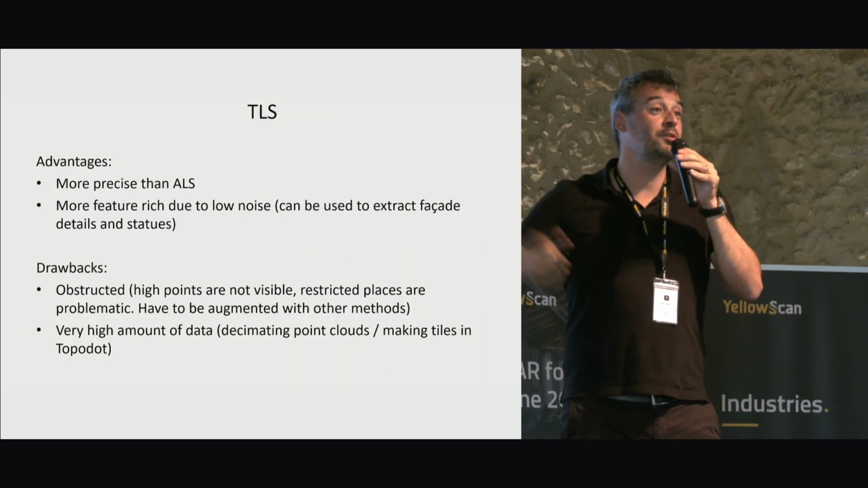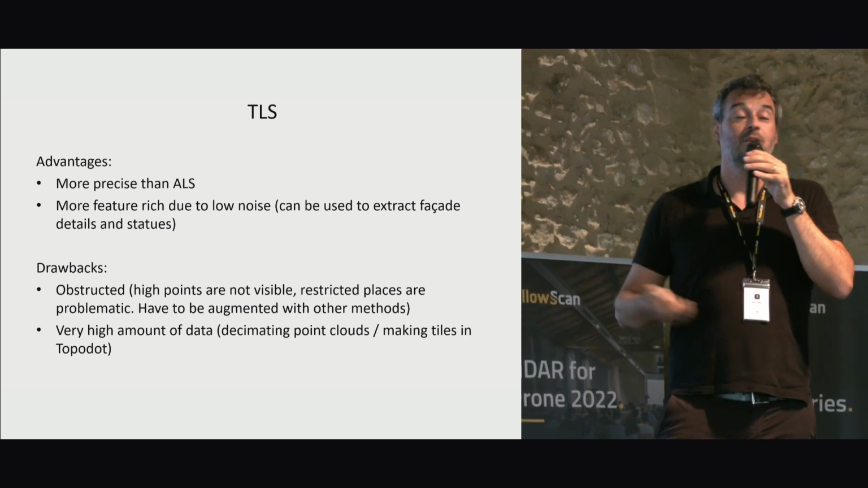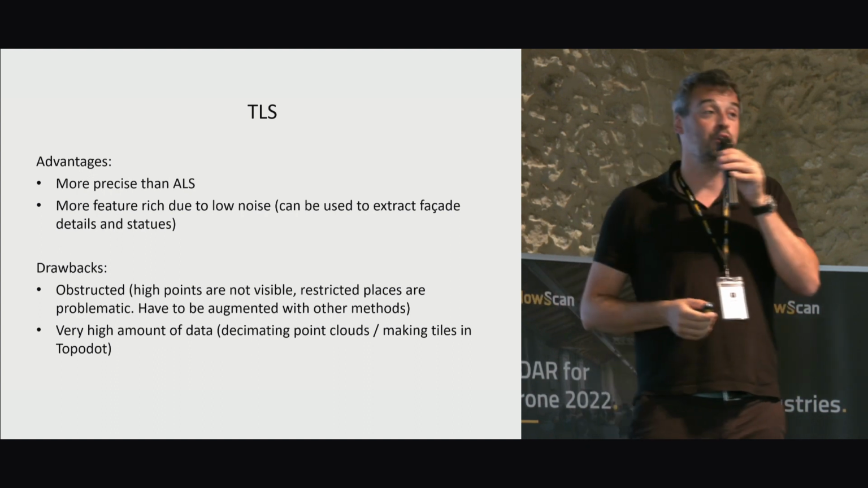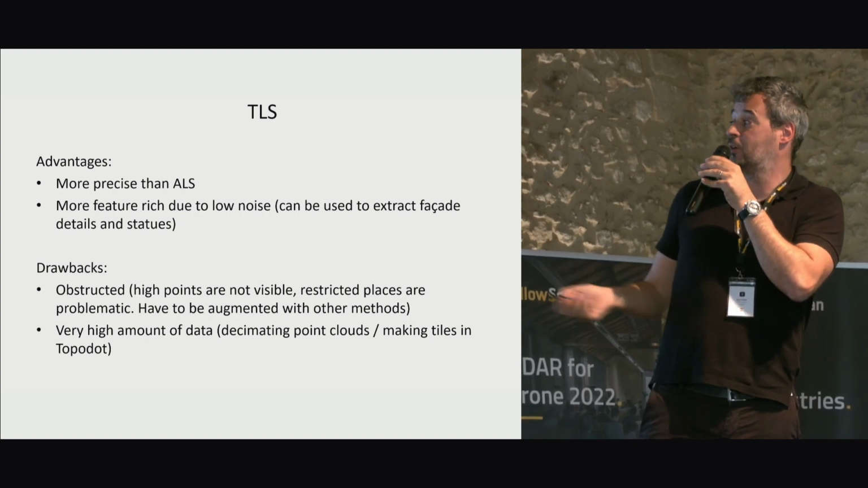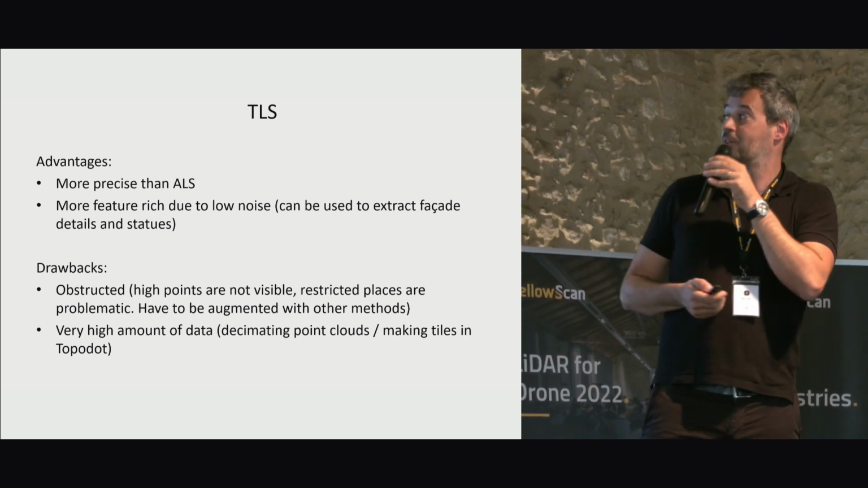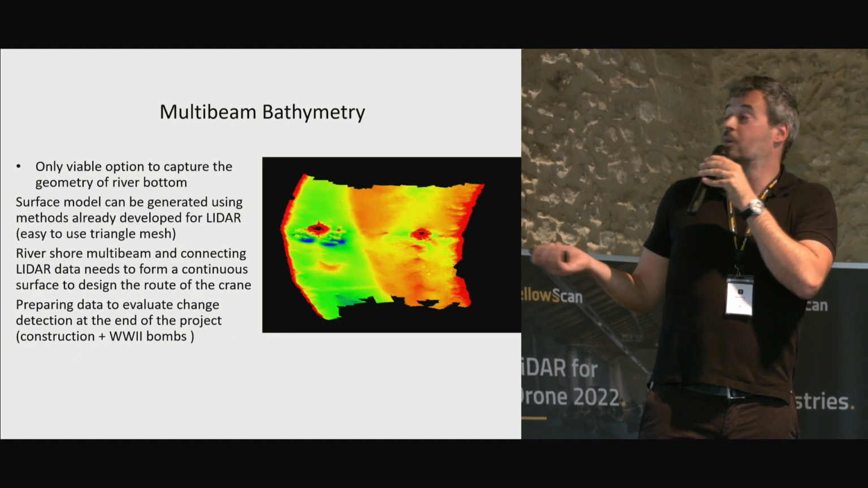And these are coming from the data processing team. So for example, the TLS scan, we know it's more precise, with more features. If you want these really detailed ornaments, then you can only extract them from here. But a lot of things are obstructed, and there is a very high amount of data, so sometimes you do not have enough computational power to really use those.